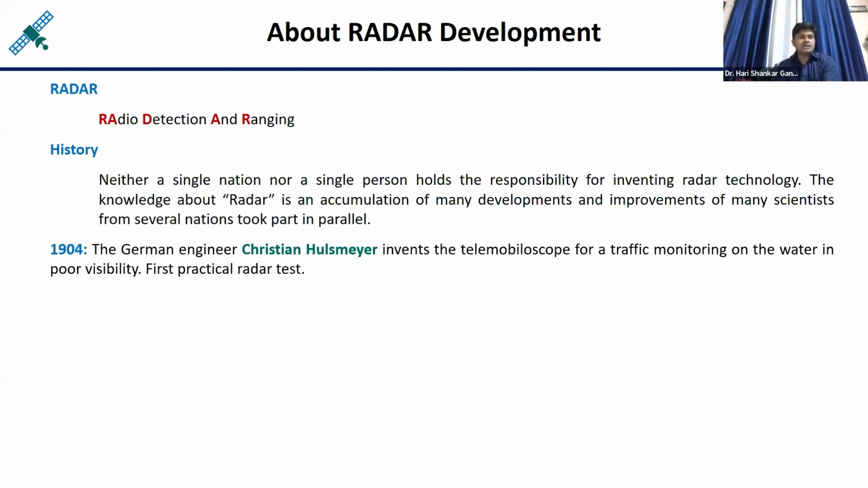So here you can see in 1904, a German engineer, Christian Hülsmeyer, invents a device called the telemobiloscope for traffic monitoring on the water with poor visibility. Means some fog is there, or some aerosols are there, so the visibility is very poor, or some rain is there.